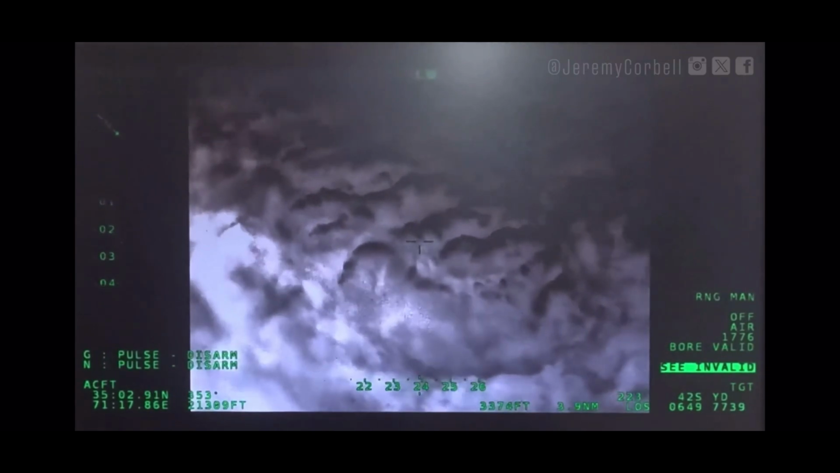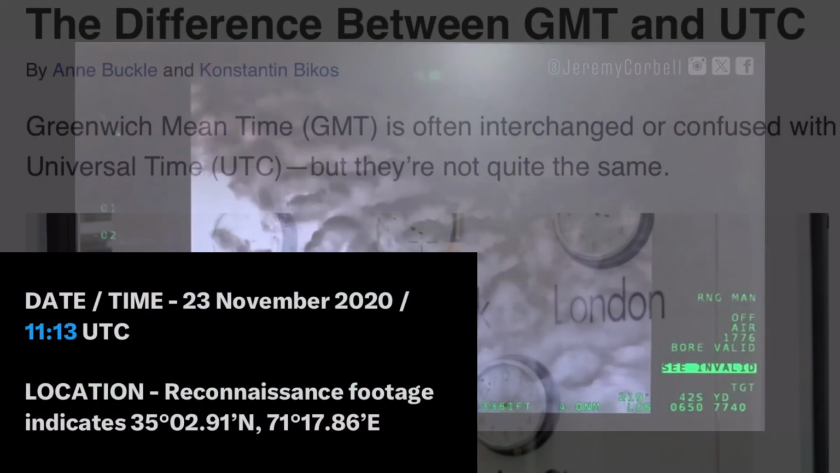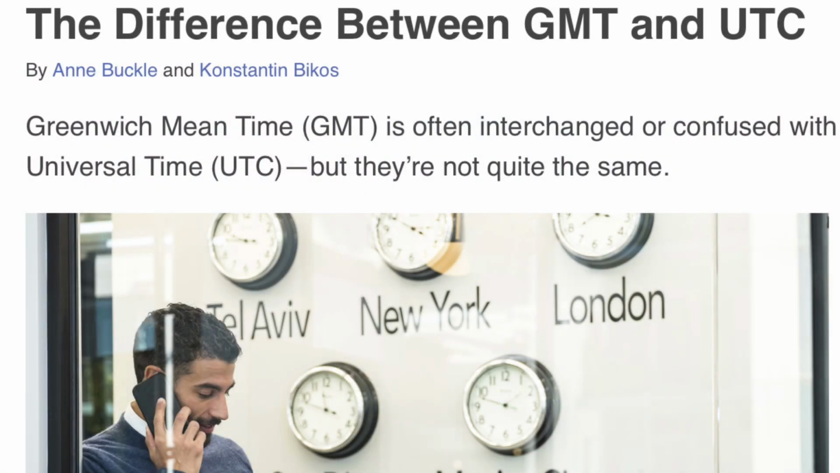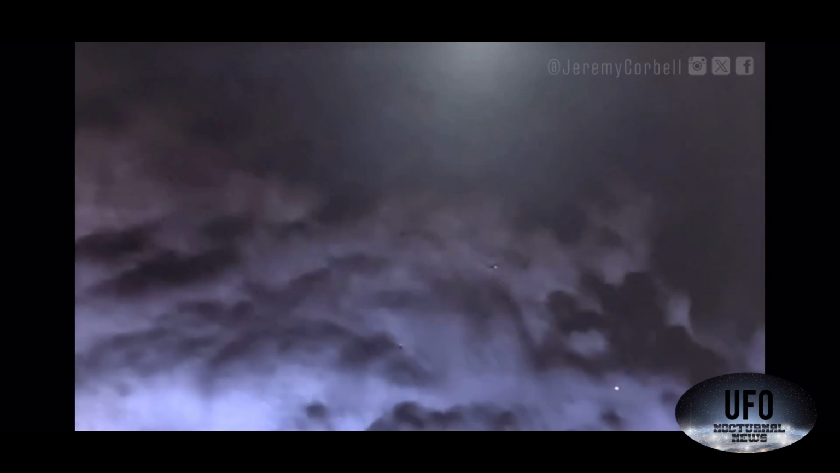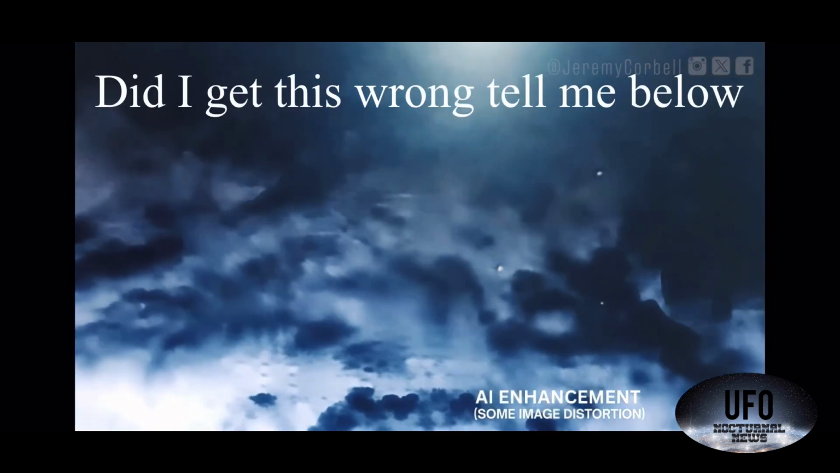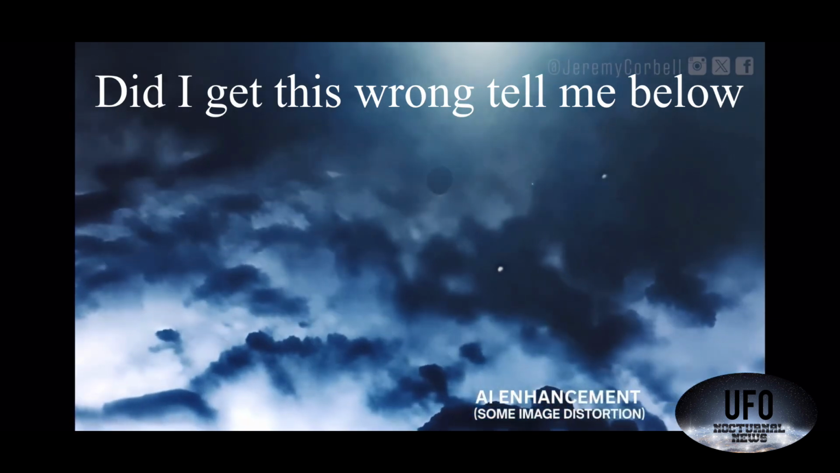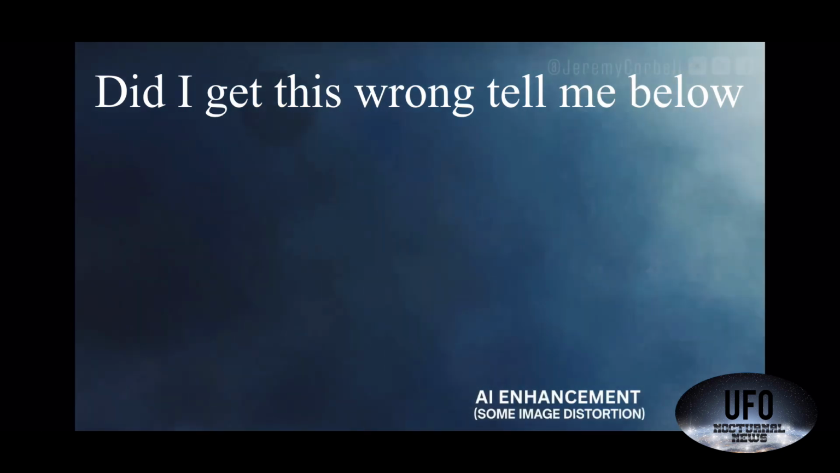Now, remember Jeremy Corbell used this weird measurement of time. He called it UTC. And I thought that was kind of odd because it was 11, and that's incredibly important because is this daytime? Is this nighttime? Because now the FLIR camera can make daytime look like nighttime look like daytime, etc. Okay, that's just important to remember. All right, you'll see this object come down kind of left to right, do this little weeble wobble maneuver through the clouds, and it goes off to the northwest.